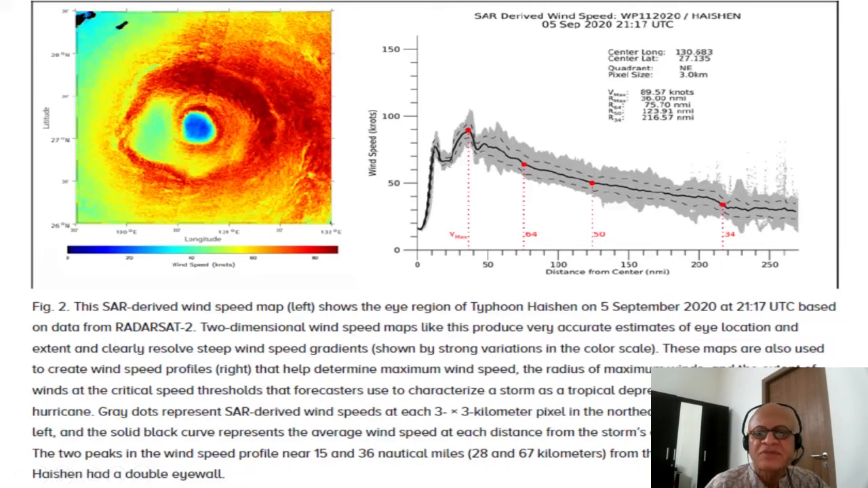Two-dimensional wind speed maps like this produce very accurate estimates of eye location and extent, and clearly resolve steep wind speed gradients shown by strong variations in the color scale.